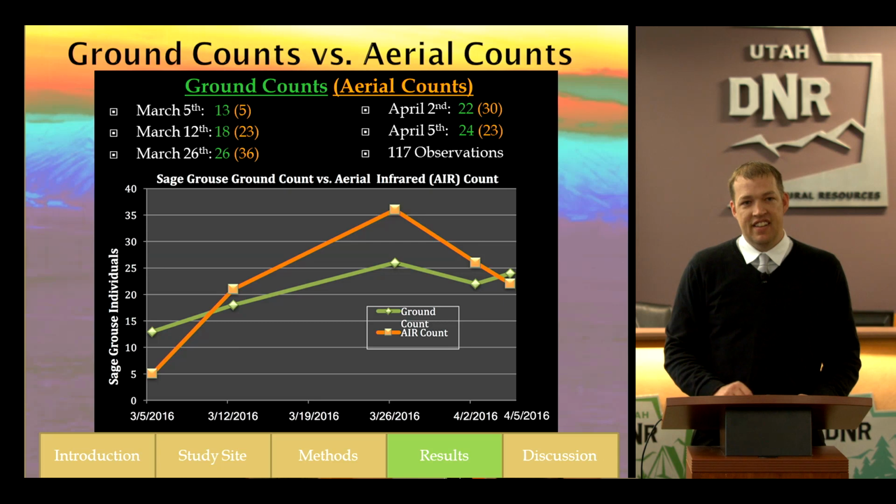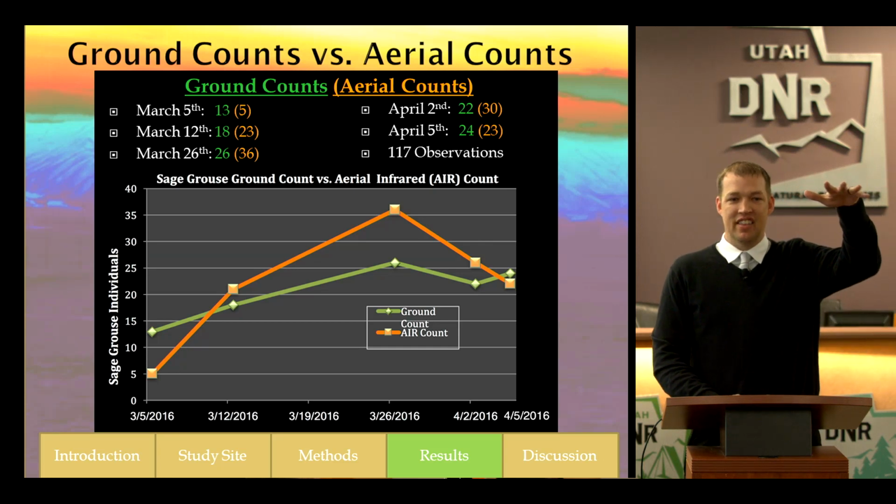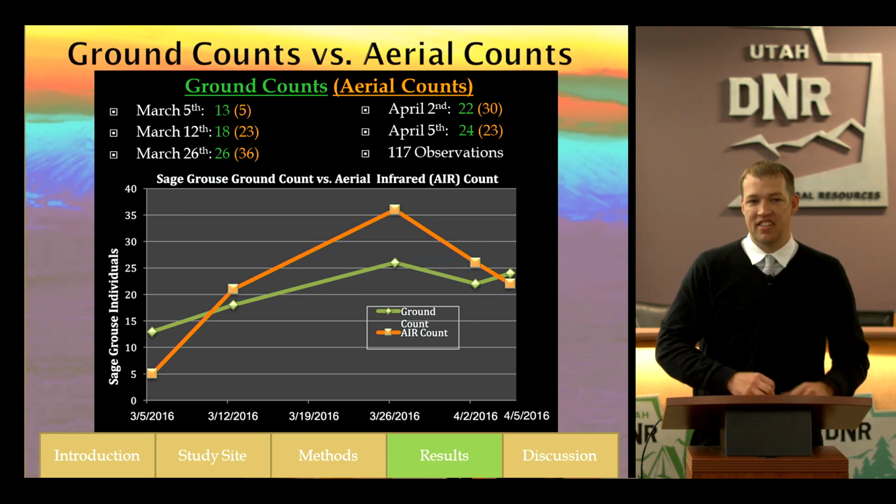On our very first flight, we saw roughly 13 sage-grouse from the ground. We flew the drone up over, made it over the top of them, and then it started a banking maneuver, is what we call it. So the throttles started to adjust on the motors, and they flushed.